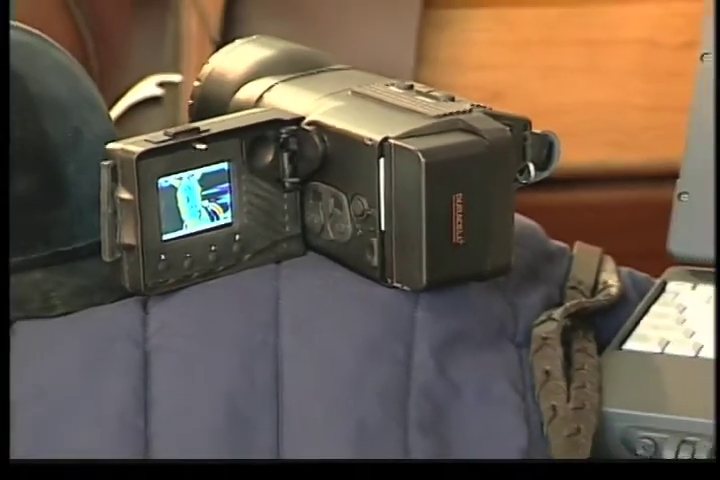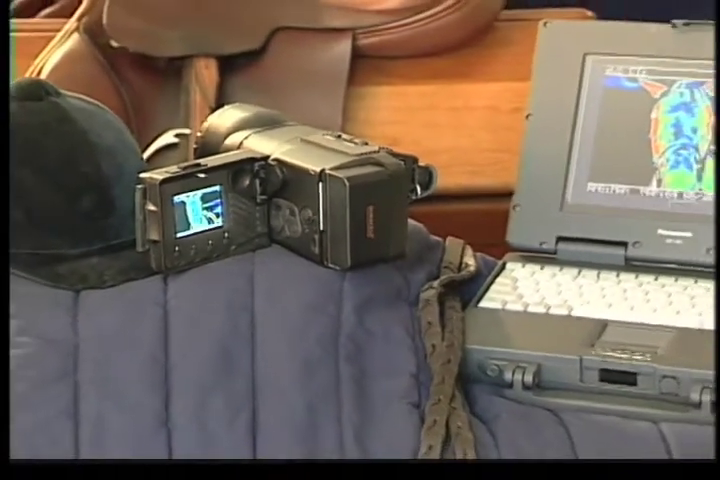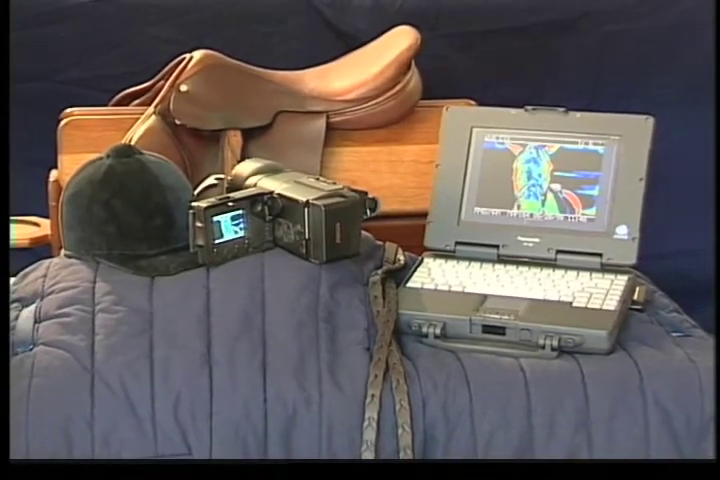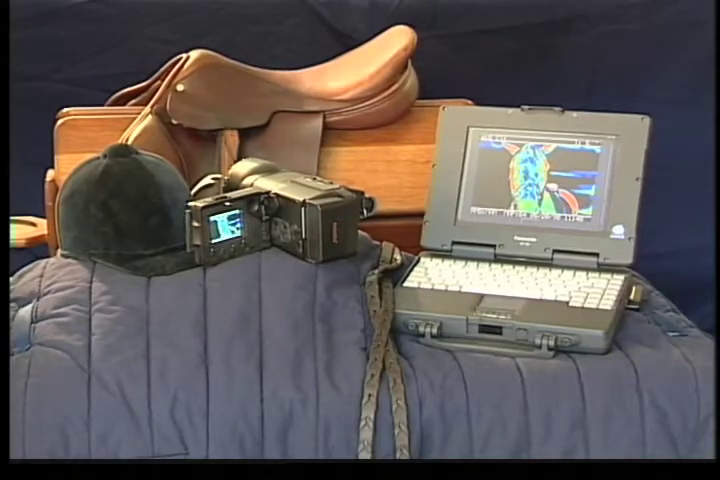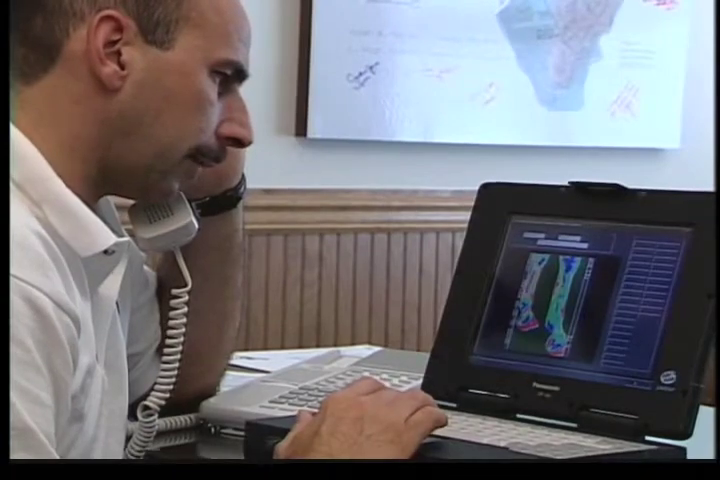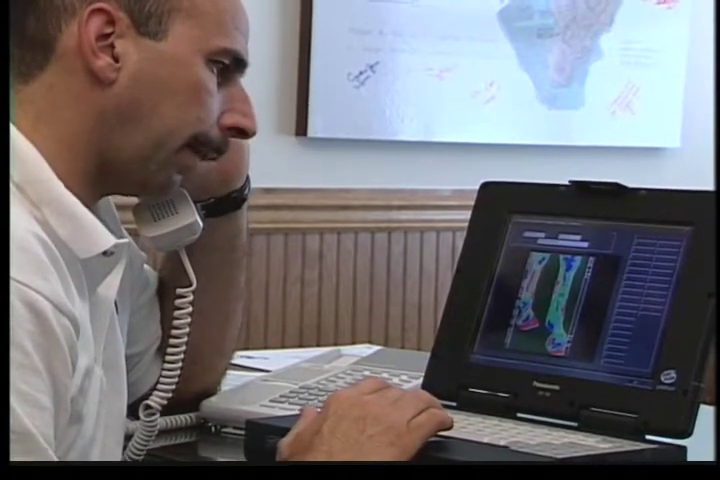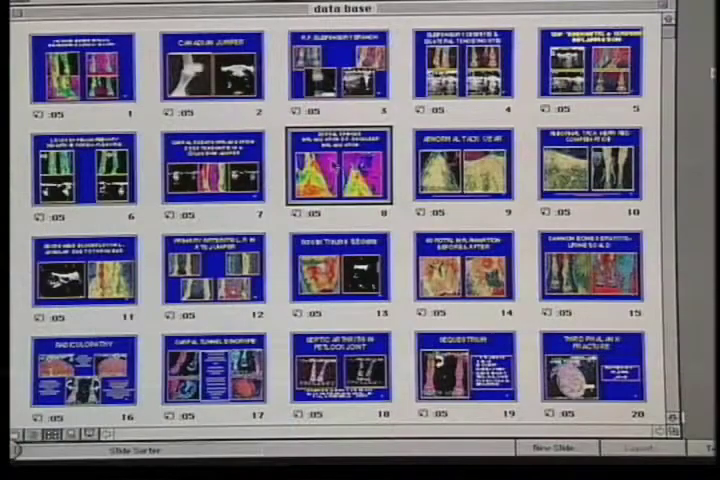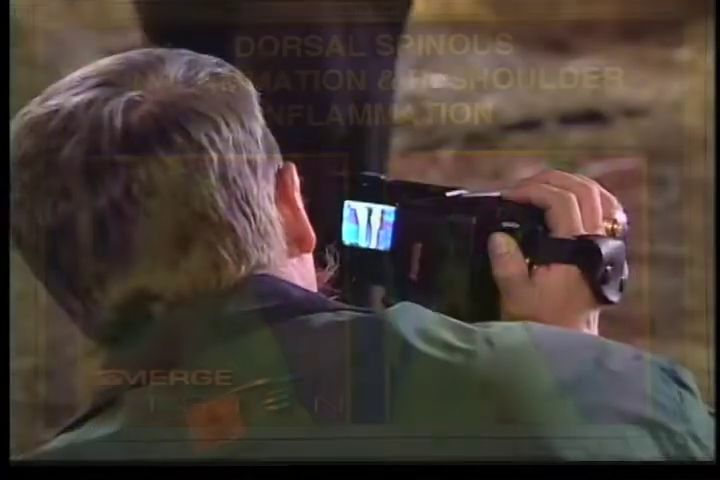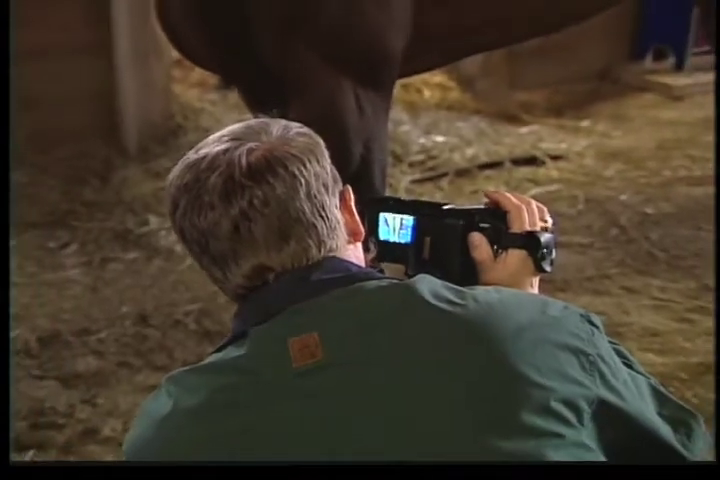It includes the infrared camera and a laptop computer for field use, loaded with image processing software for storing digital images and creating patient archives. Also provided are hands-on certified training sessions with expert instruction on how to use the system. Doctors can access a clinical database of comparison images via the internet and submit specific cases to share with the entire customer base. The system's uses go beyond early injury detection.